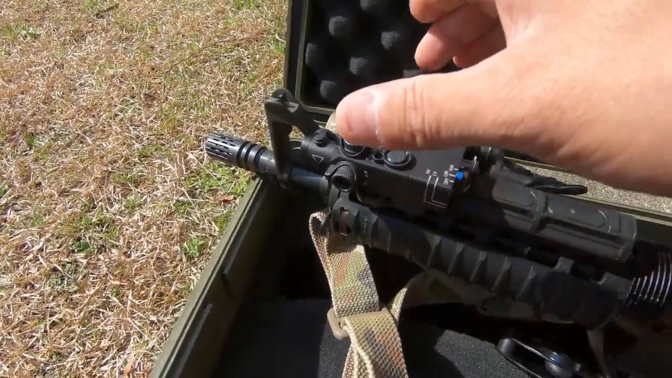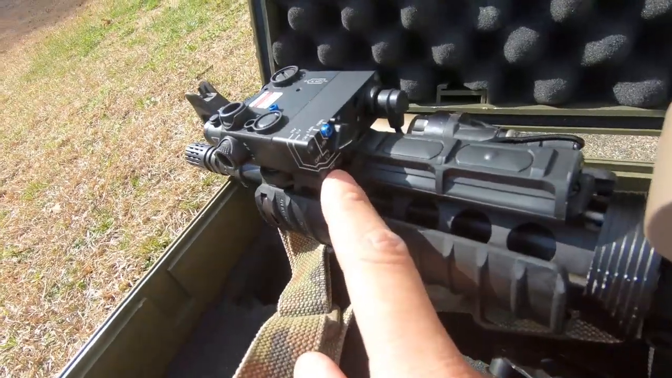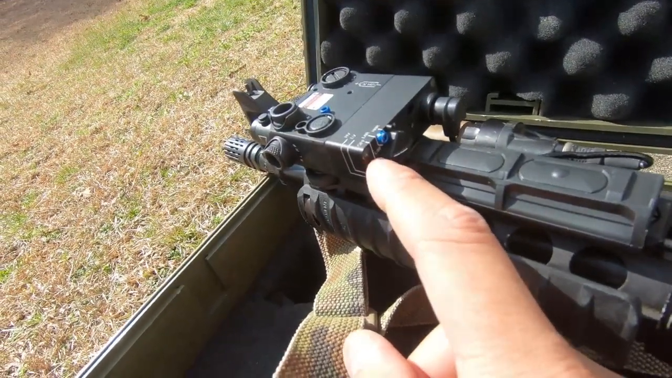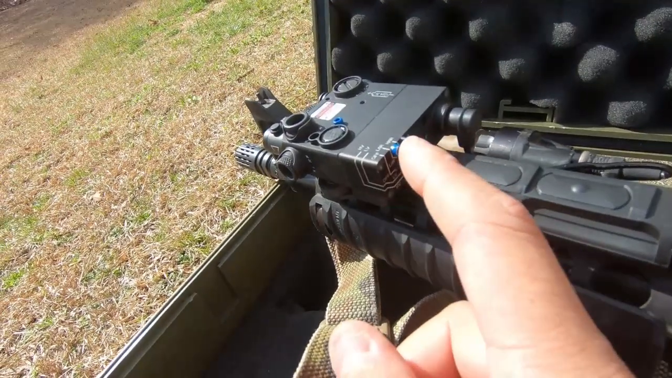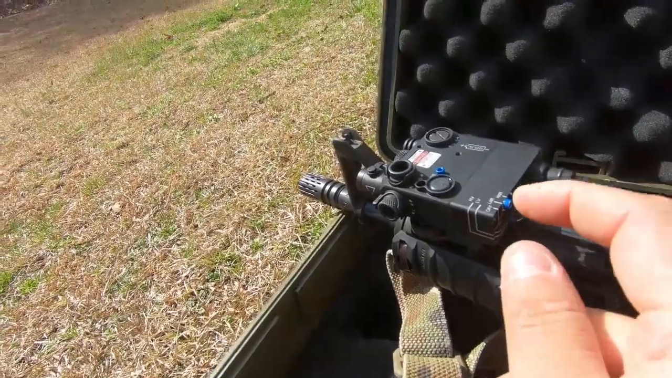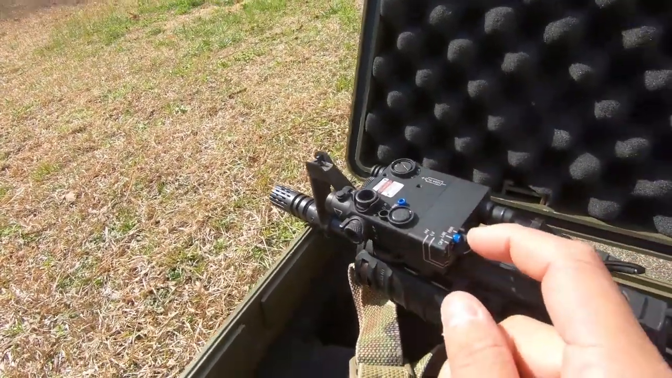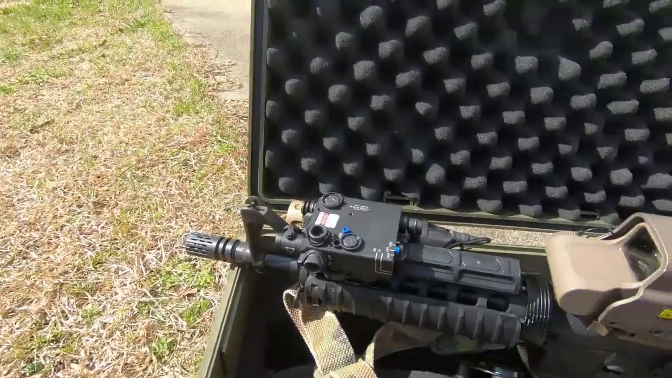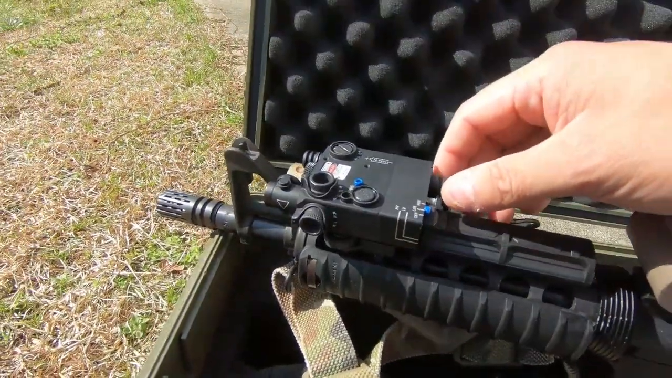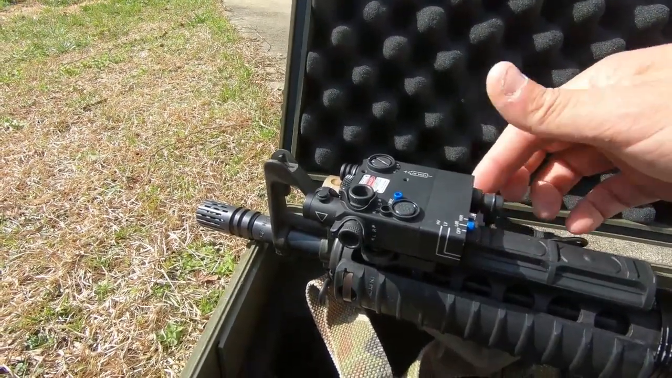But this has an IR laser and a visible laser. This bottom one is high visible, low visible, off, low IR, high IR, excuse me. But I have a little safety detent in there. You can put it up there, but I don't use high IR, so I'm just going to leave it there for now. So that's an overview of this first. Now I'm going to start going over the capabilities of it.